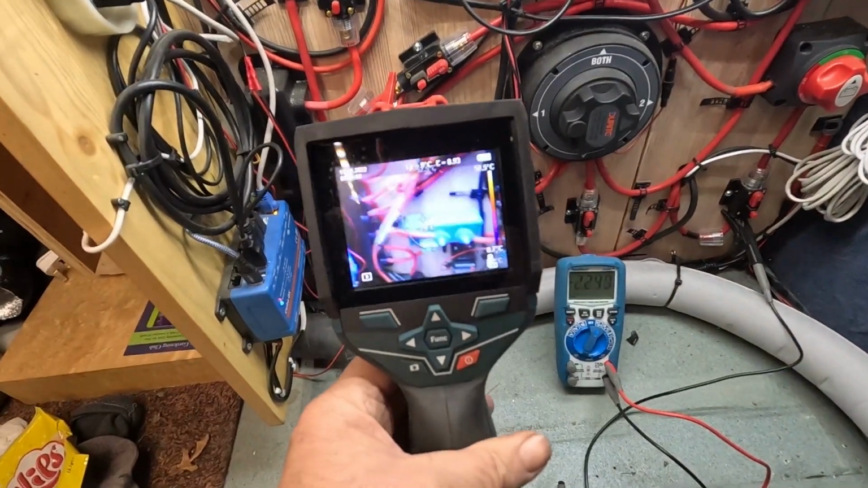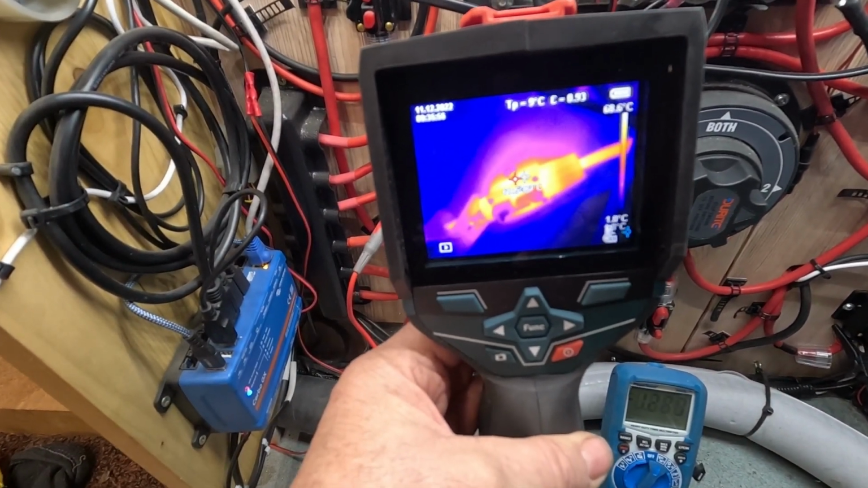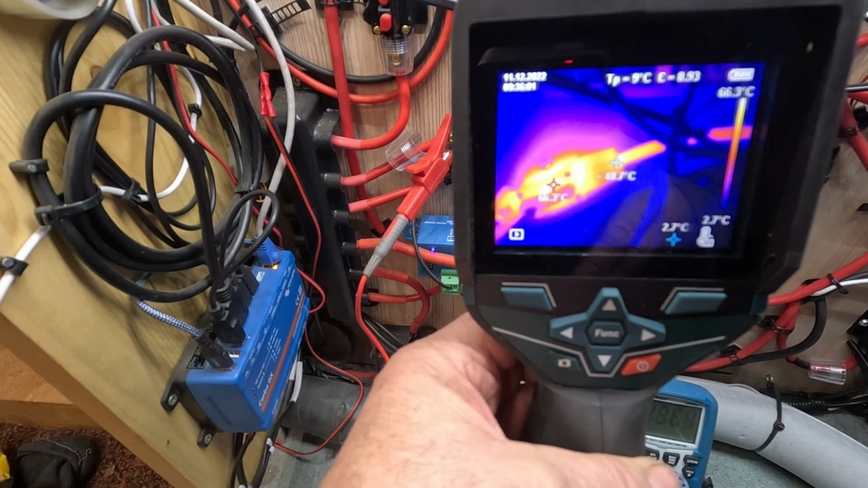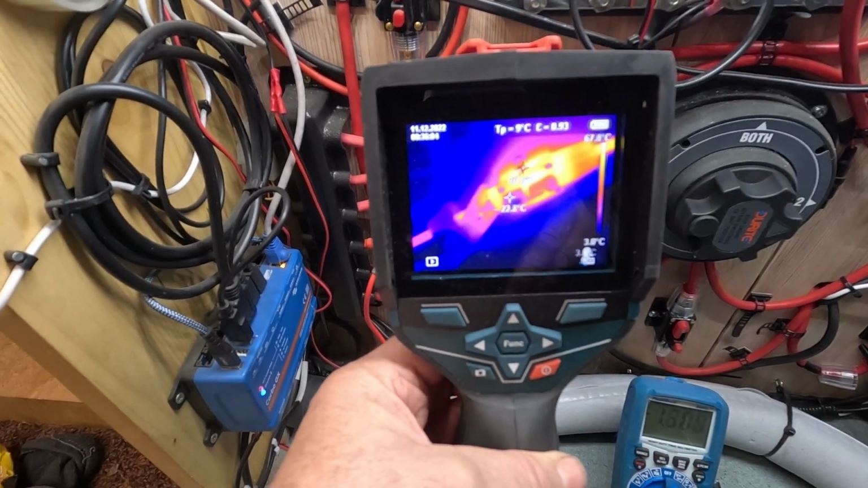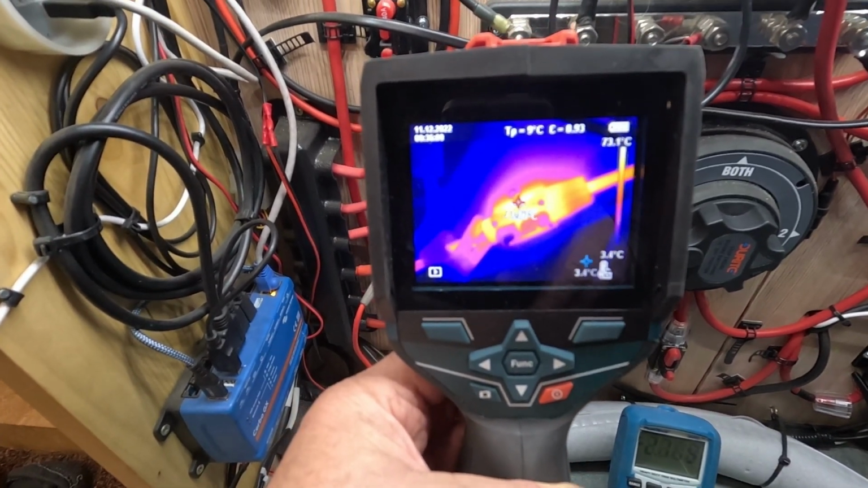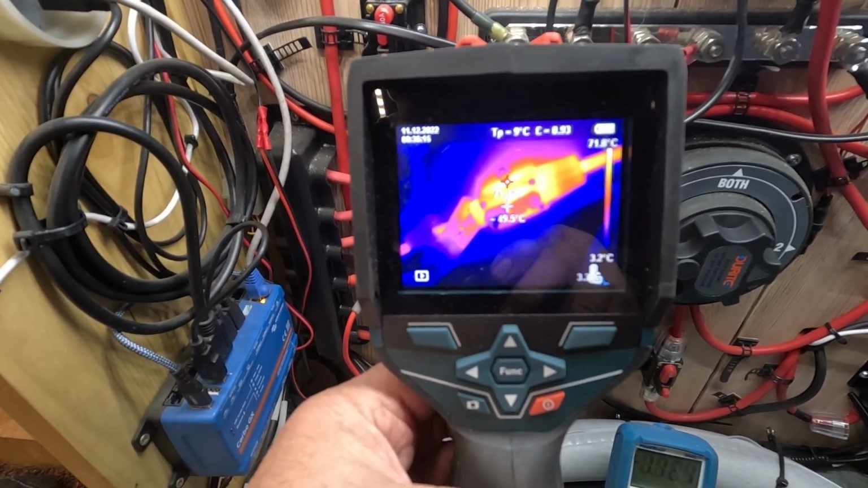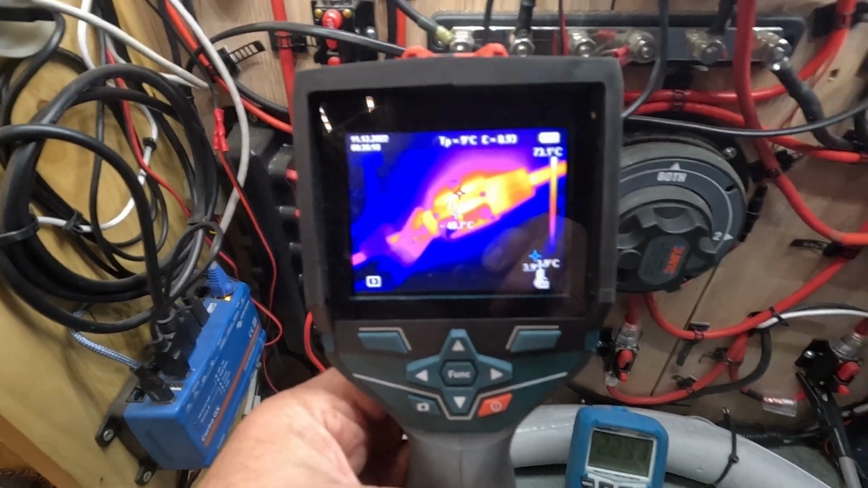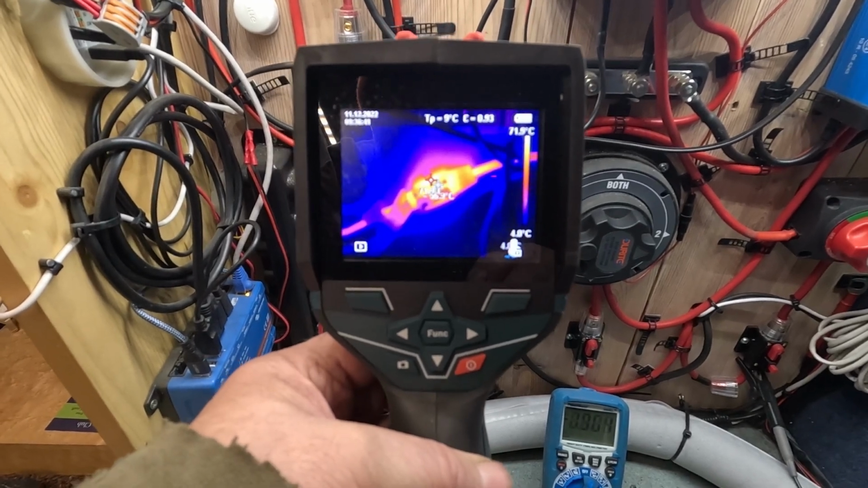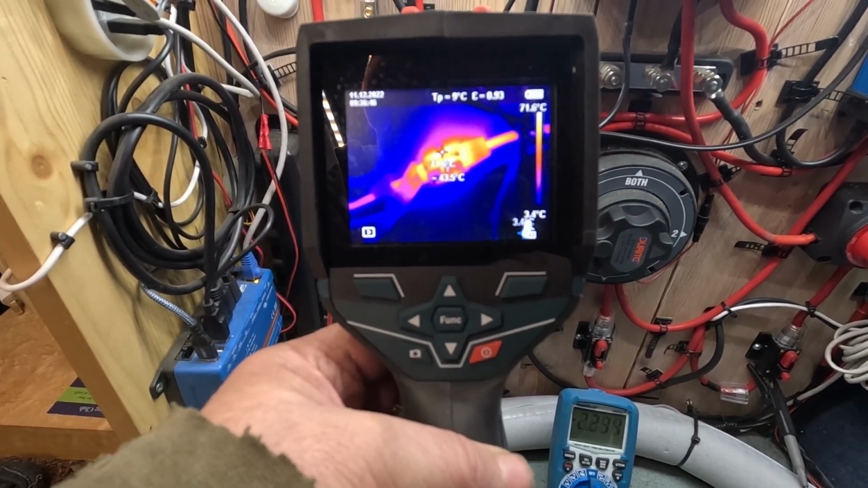So if we turn the camera back on again, we're now at 70 degrees in the center of this unit and 50 degrees on the ends, which is transferring across. So it's not actually my joins, it's that this unit is not powerful enough. Even though it's a 40 amp fuse, it's acting as a heat sink. But this one is definitely a 40 unit. So what I'm going to do is order up a couple more fuses for this and try those and see whether it works better.